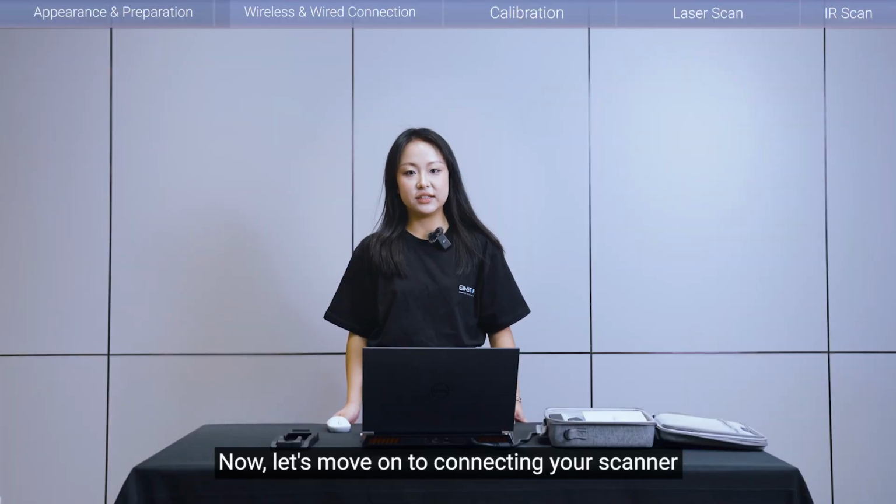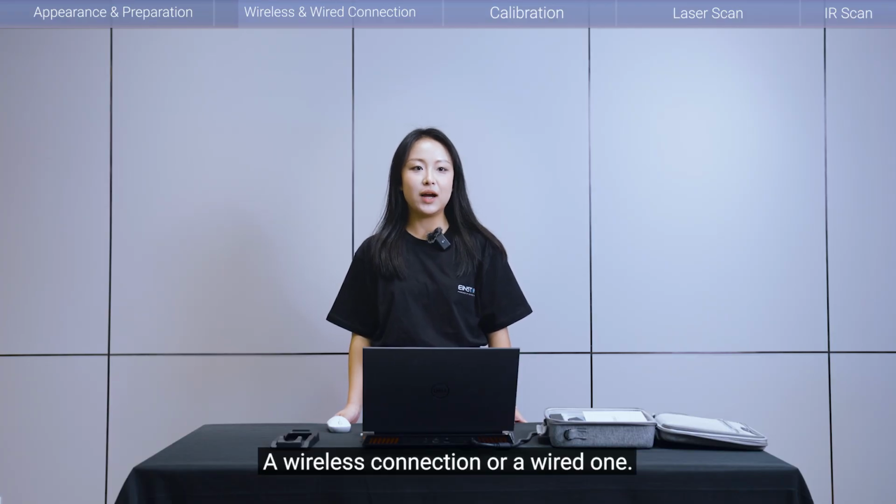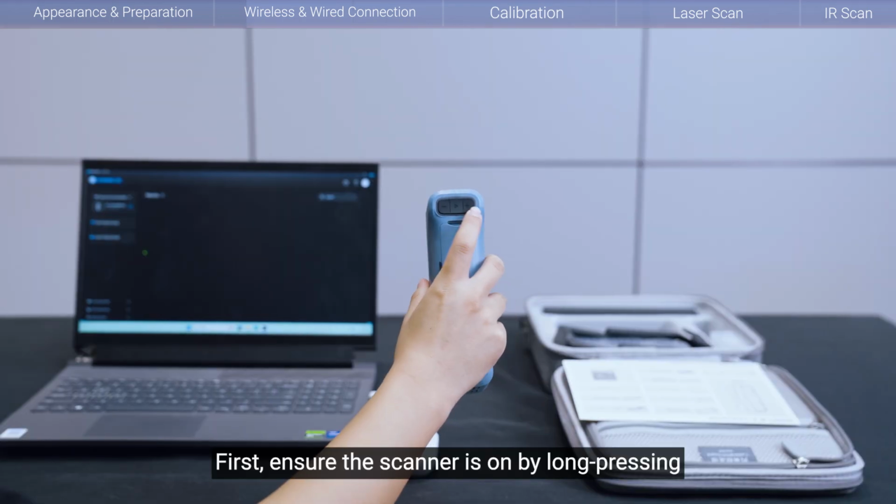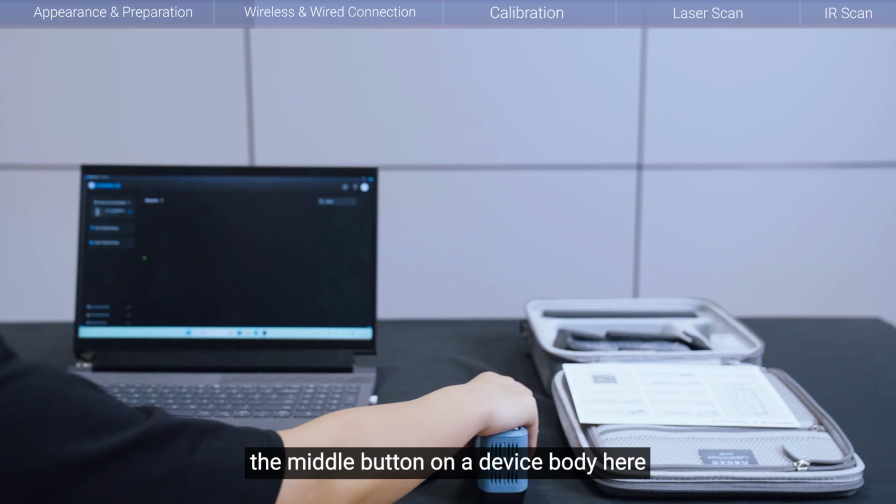Now, let's move on to connecting your scanner to the computer. You have two options here, a wireless connection or a wired one. We will start with wireless. First, ensure the scanner is on by long pressing the middle button on the device body here.